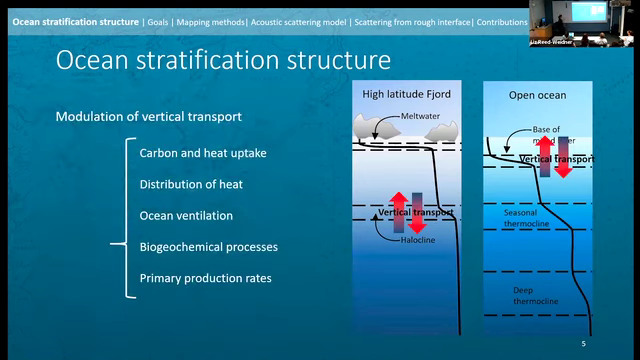And so in all cases, when we think about stratification structure, one of the reasons it's so important is that it modulates vertical transport in the ocean. So if you think about two stable water masses, the amount of mixing between them or any kind of exchange is going to be a function, at least partially, of the strength of stratification between them. So if you have a stronger interface, it's going to act as a bigger barrier to mixing between those water masses. And so as a result, stratification structure modulates vertical transport, and it's affecting all sorts of different processes, including the ones I have here.